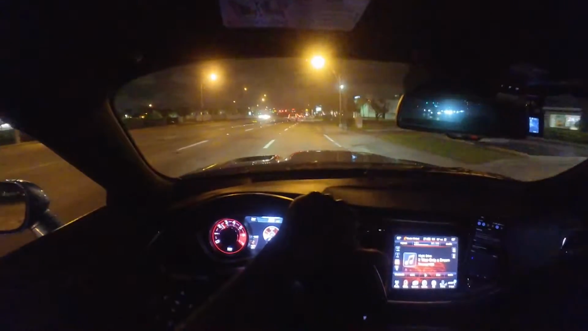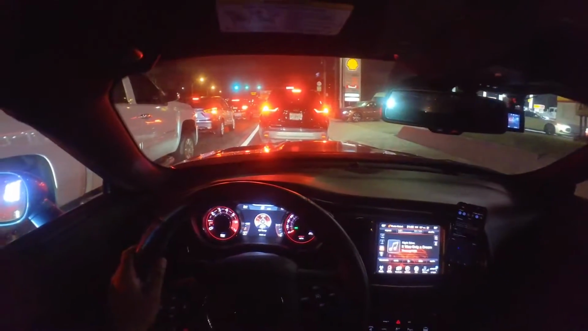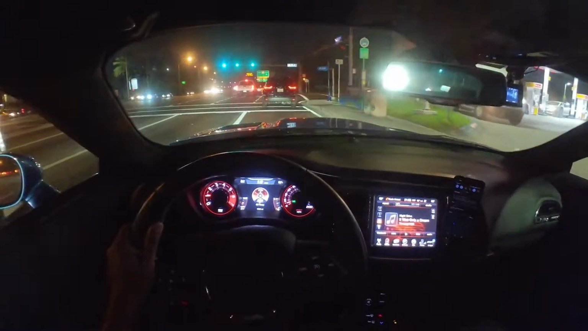So as you can see, we're doing a little bit of nighttime POV. Hopefully the quality on this is not too bad at night, or at least there's enough street lights to make it watchable. We'll see what happens. I put this thing in track mode.